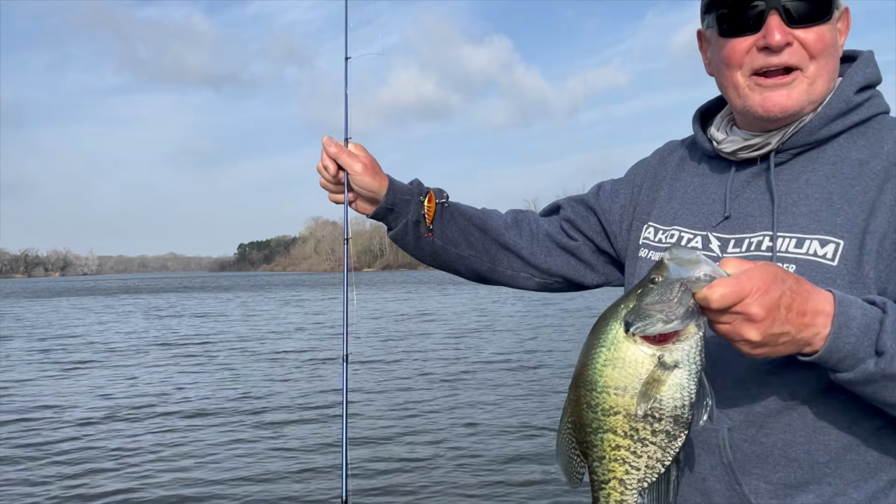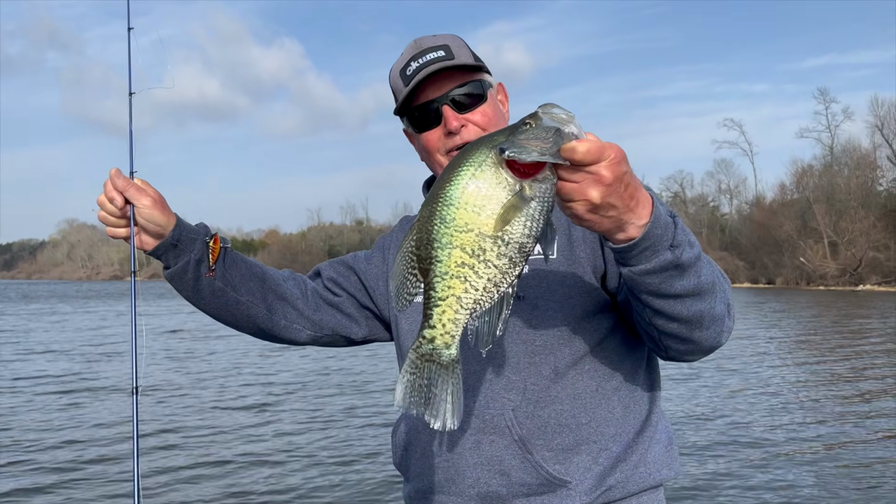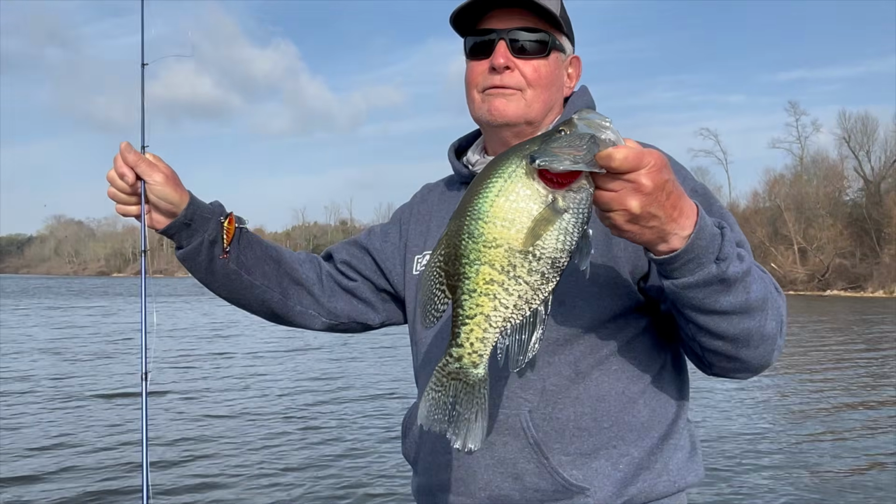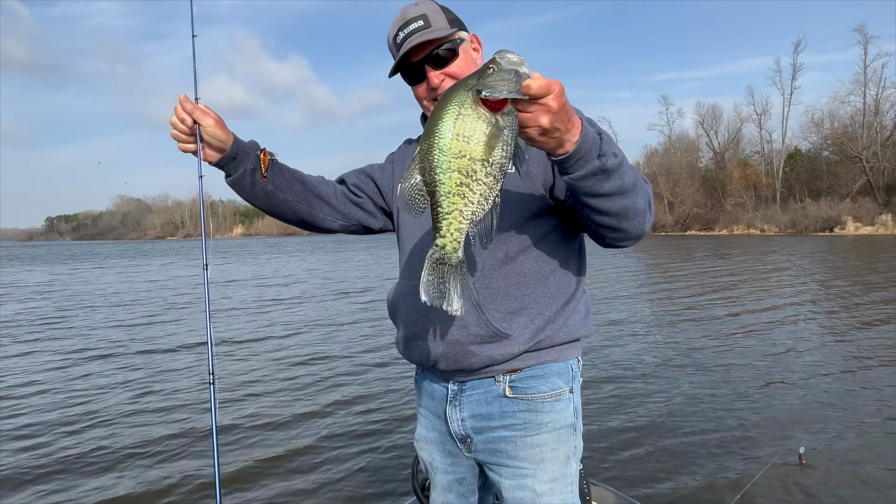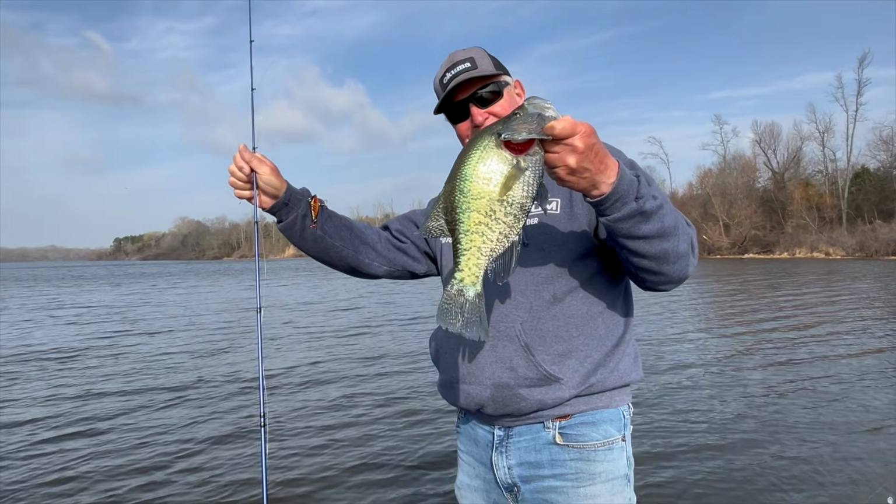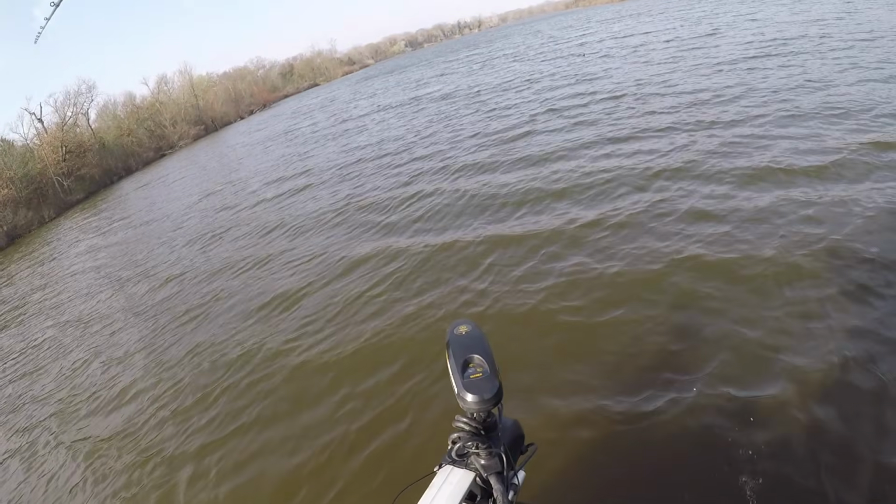Running the old rattle trap there next to that stump over there, and look what we snagged onto. Look at that. Now, you know what? That'd be a big crappie. That would be a dinner table delight. And that's a black crappie. They don't typically get as big as a white. That's a giant. All right, back in the water. Atta boy.